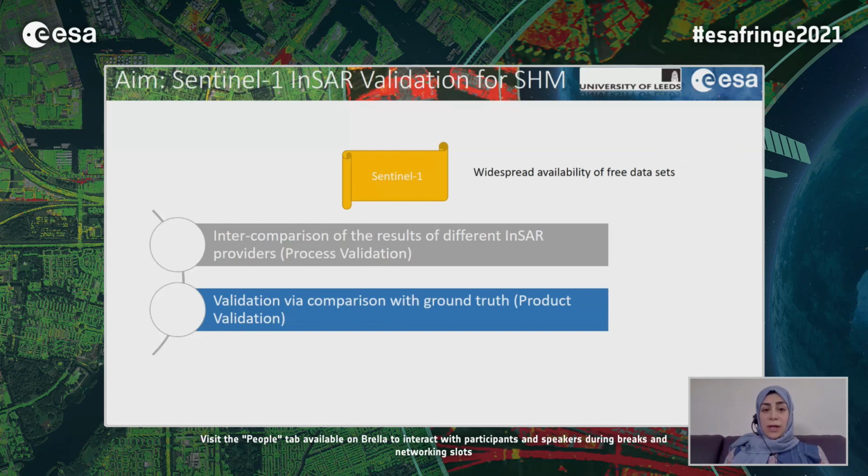So the application of InSAR for structural health monitoring largely has been done with high-resolution datasets such as TerraSAR-X, and due to widespread availability of the free Sentinel-1 dataset that can be used in both academic and commercial environments, there is still a need to increase confidence about Sentinel-1 InSAR data for structural health monitoring.